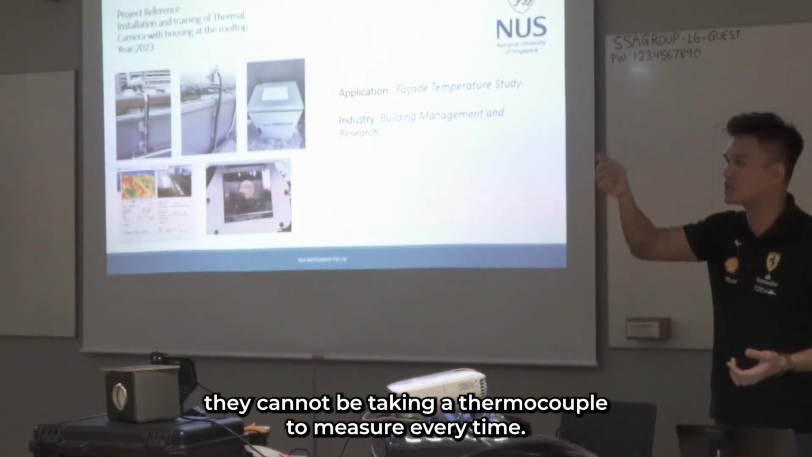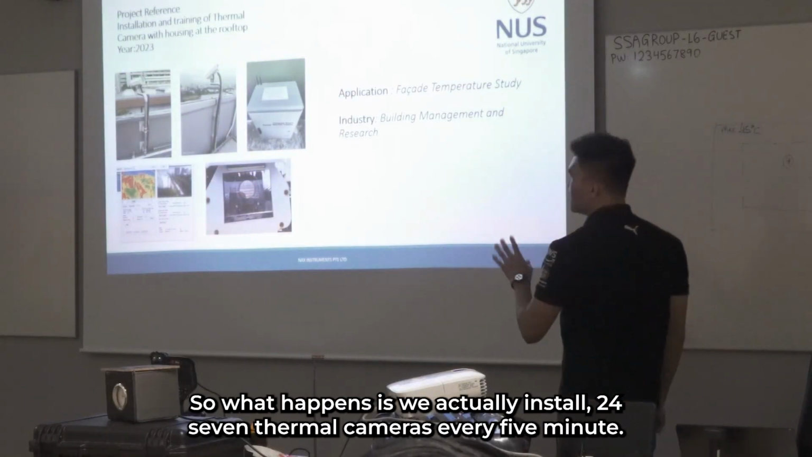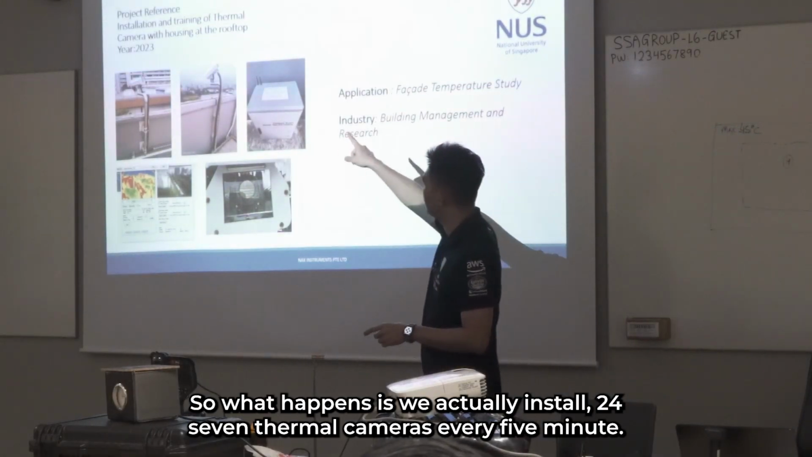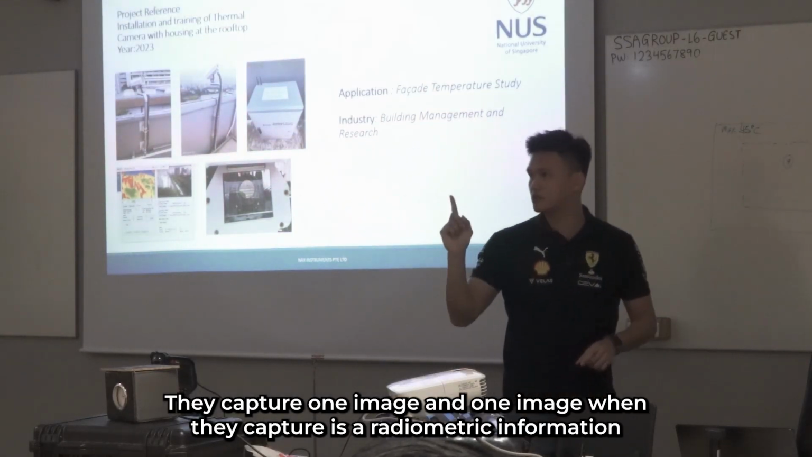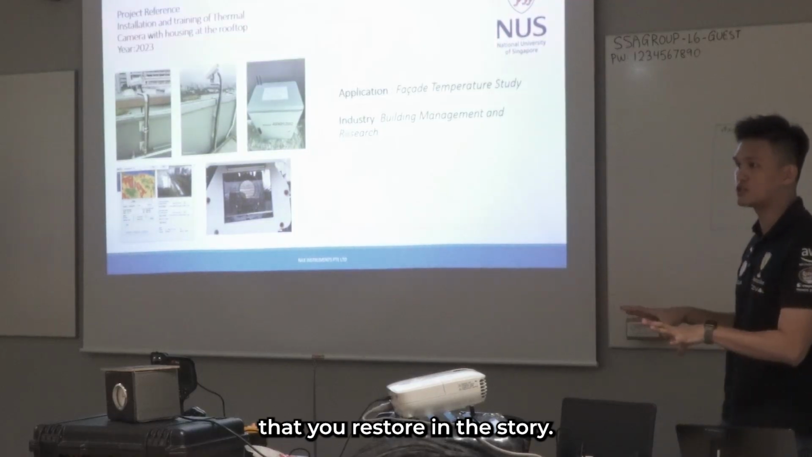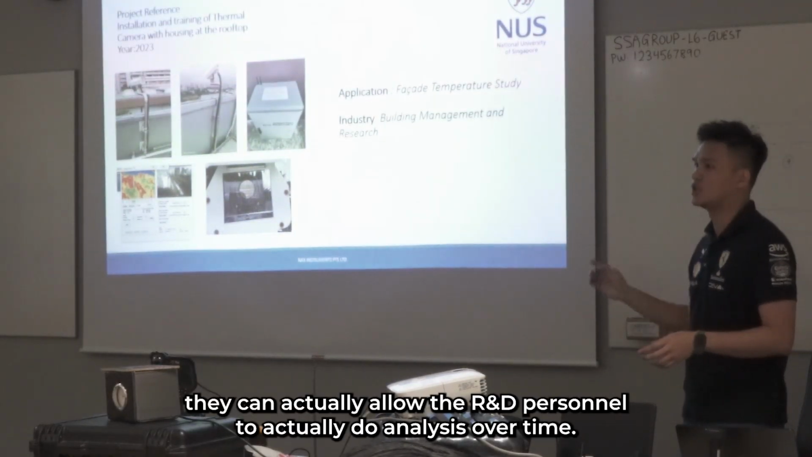They cannot be taking a thermocouple to measure every time. So what happened is, we actually install 24/7 thermal cameras. Every 5 minutes, they capture one image, and each image contains radiometric information. They store it in the storage, and from that, they allow the R&D personnel to do an analysis over time.